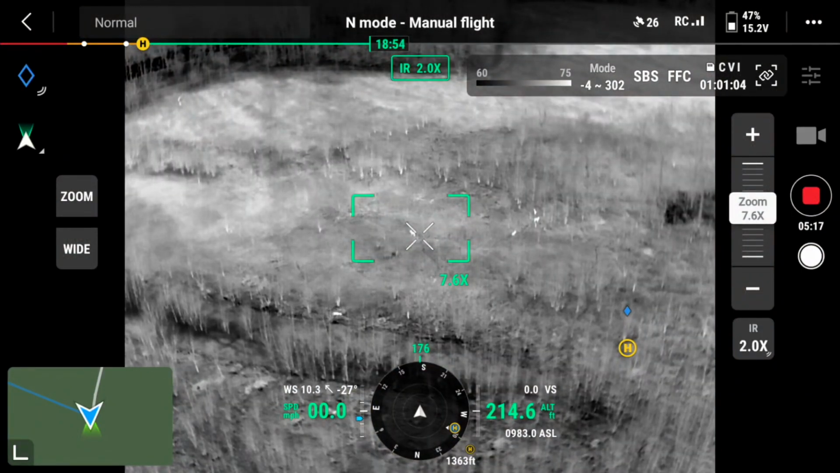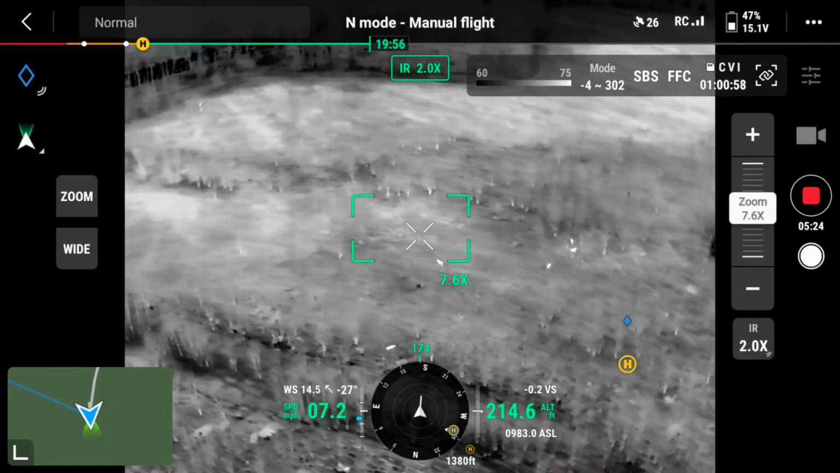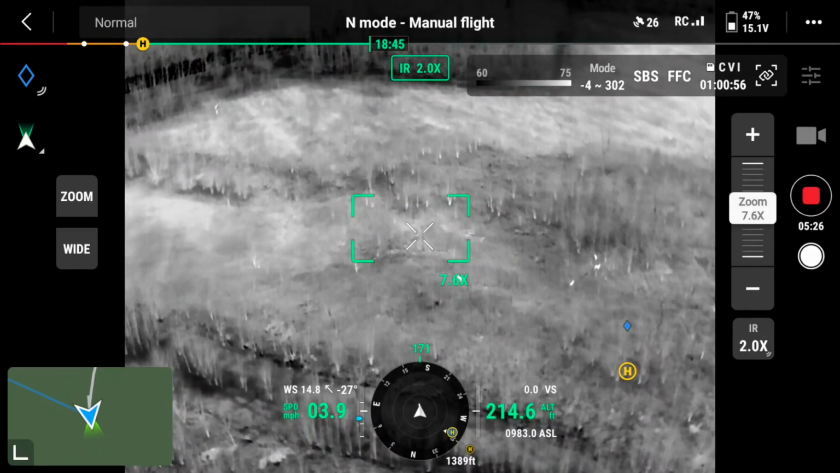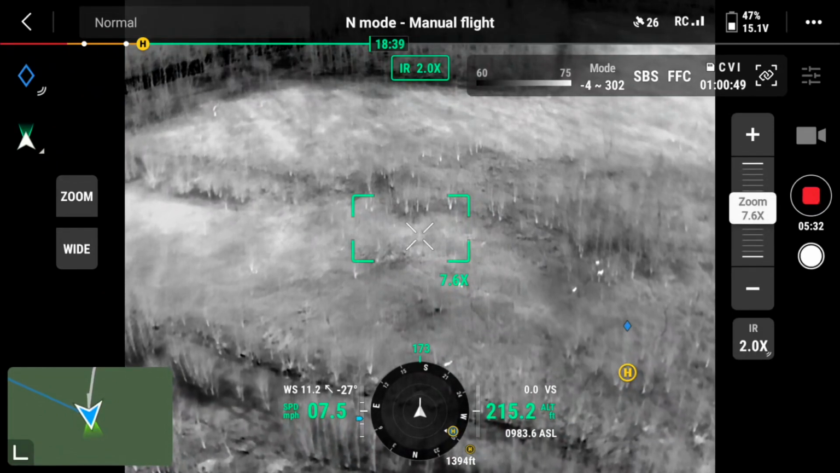Here's that bigger deer that's coming, on the center bottom, just above the black circle. And that deer is moving to join the rest of the herd. So I'm not sure what's going on, but it was kind of neat to see him.